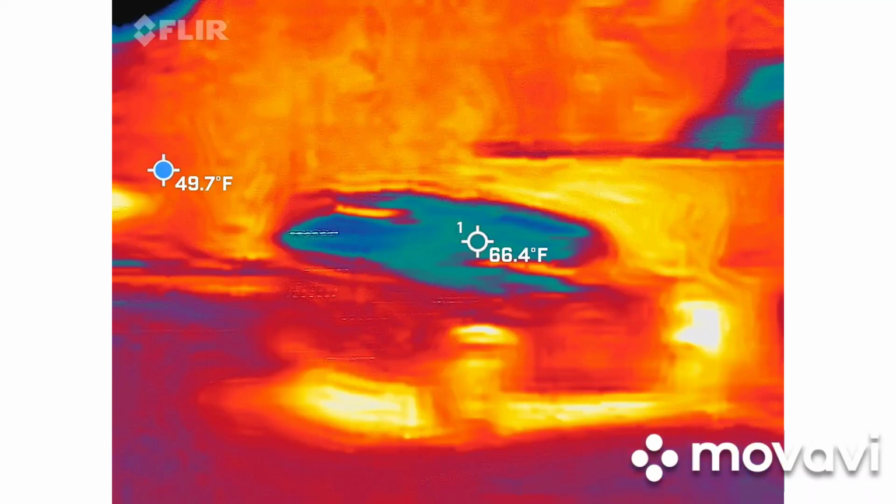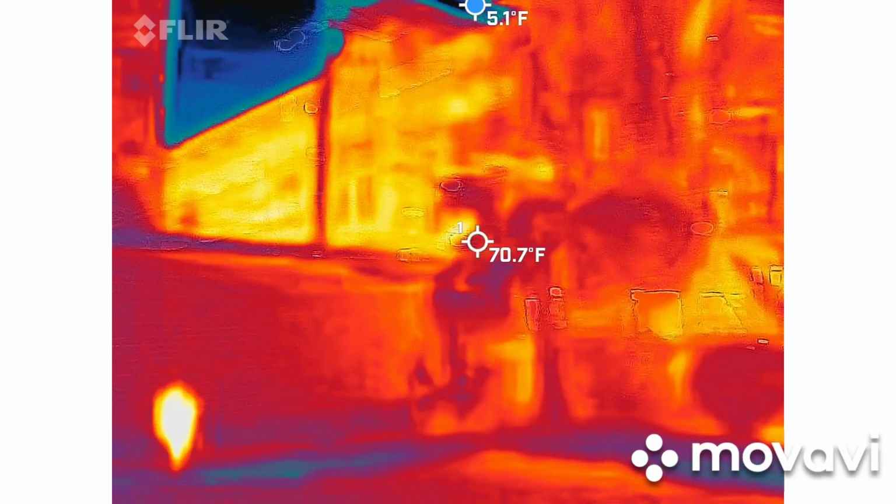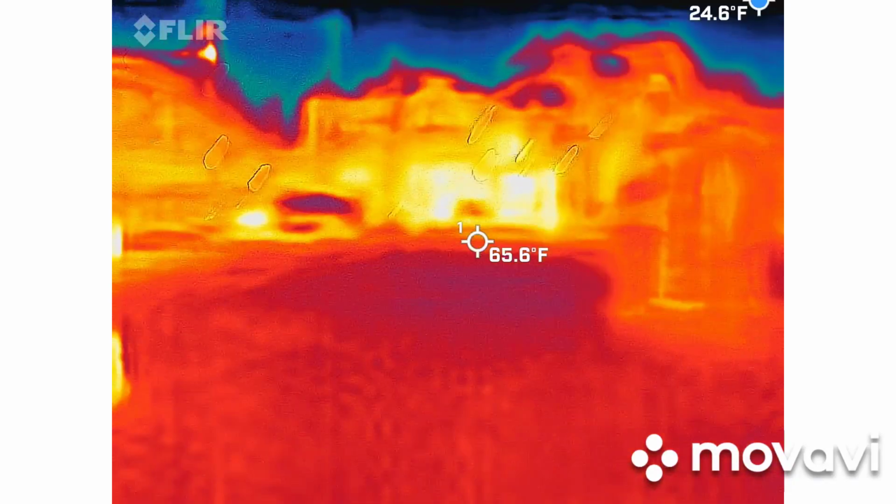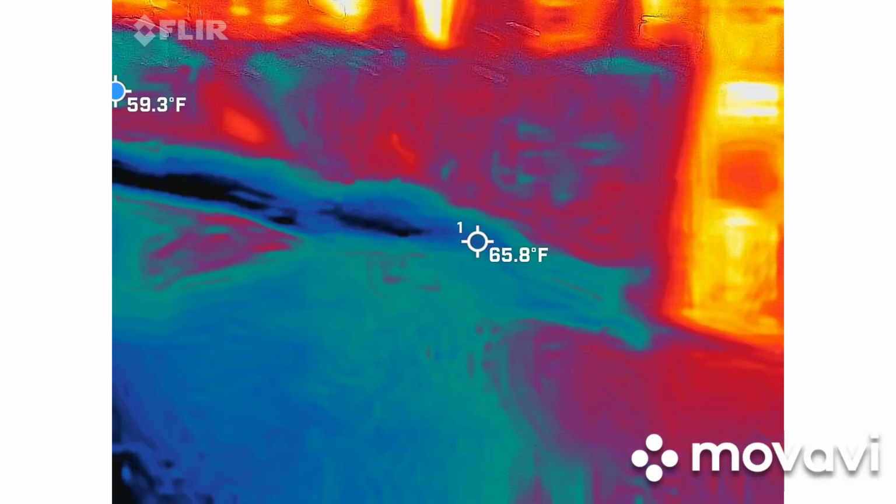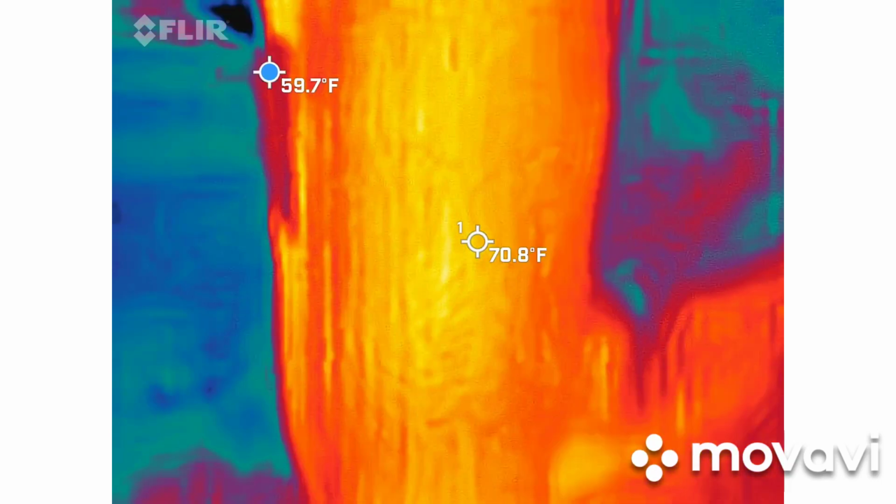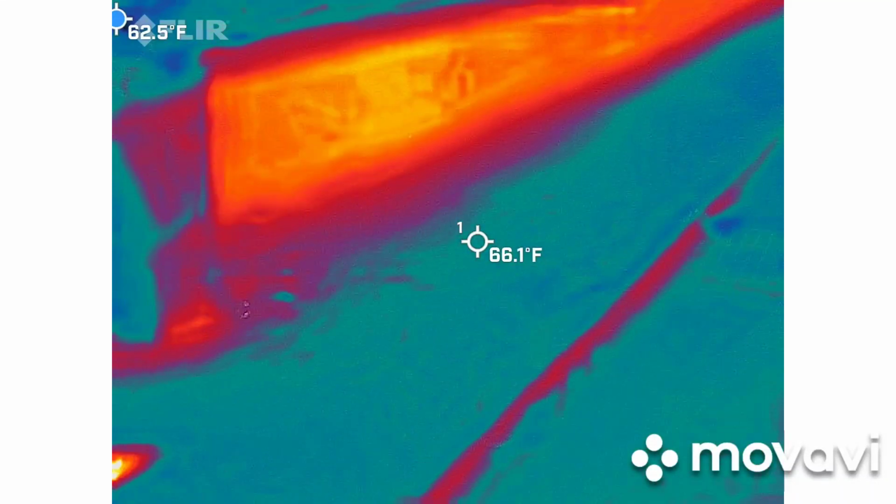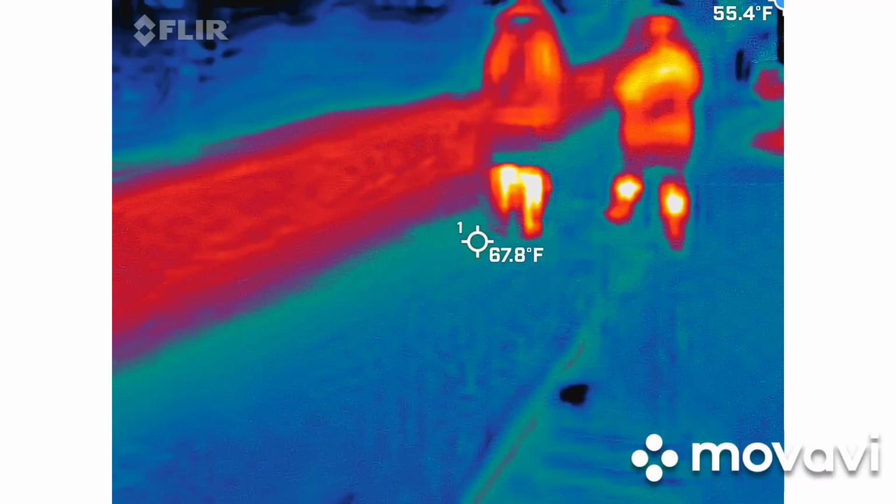Yeah, we can walk to the front. All right. Come on.